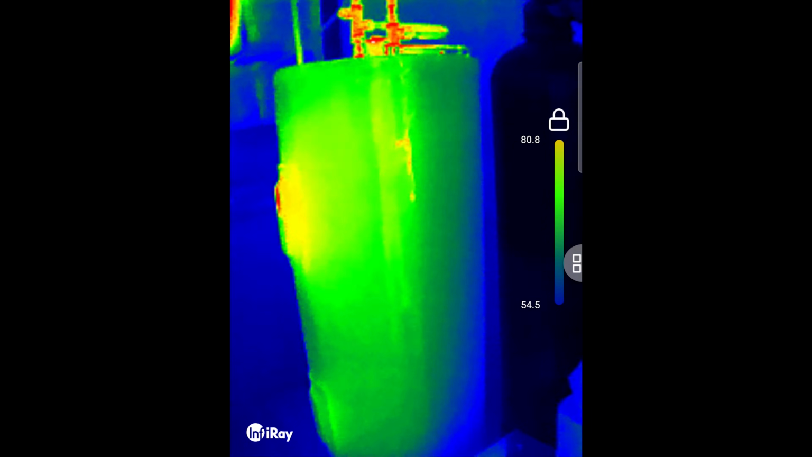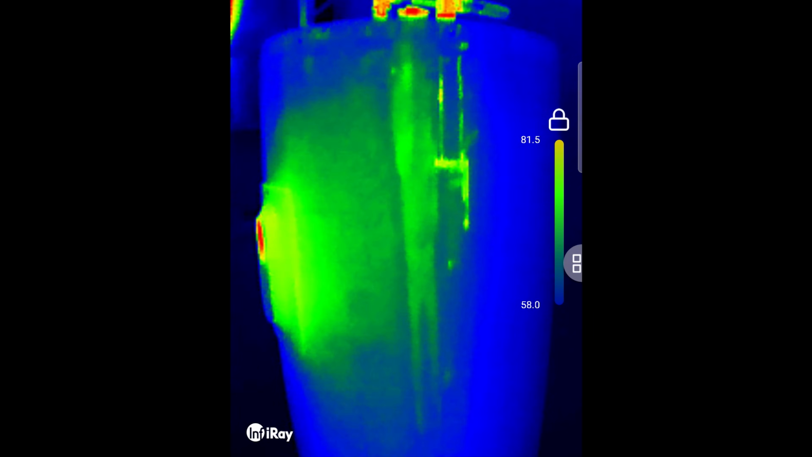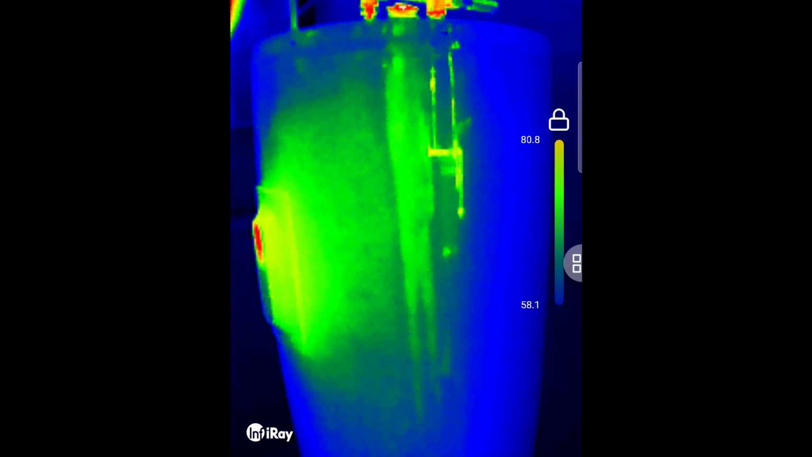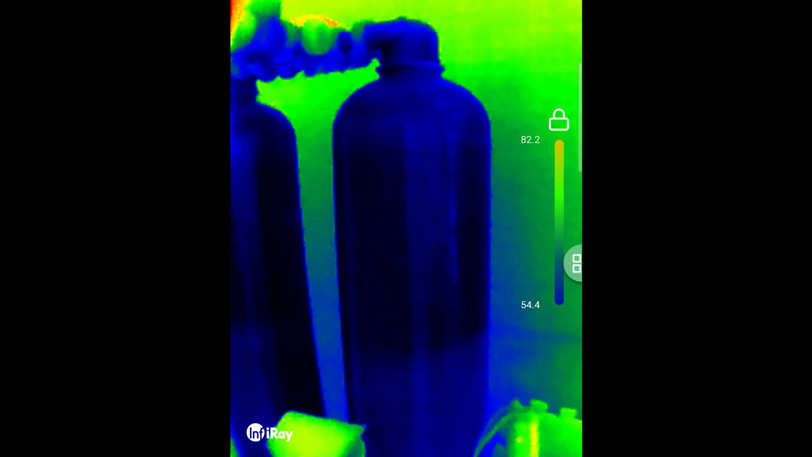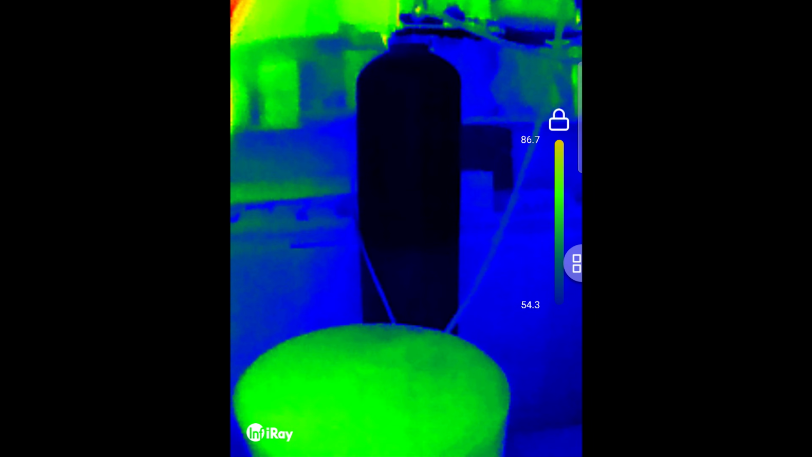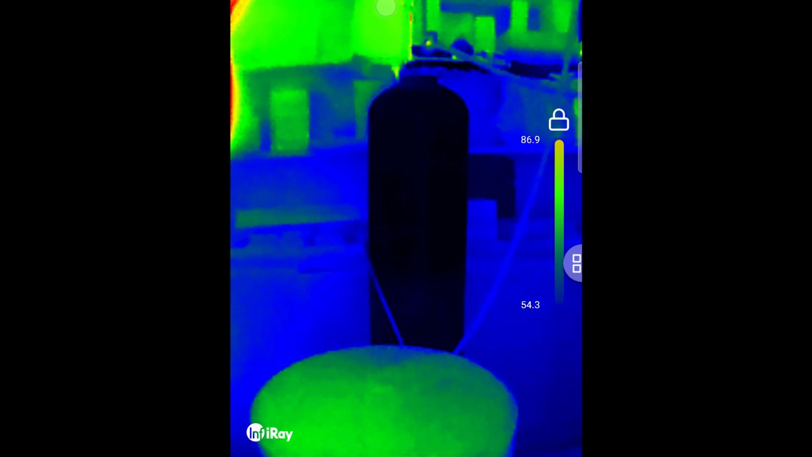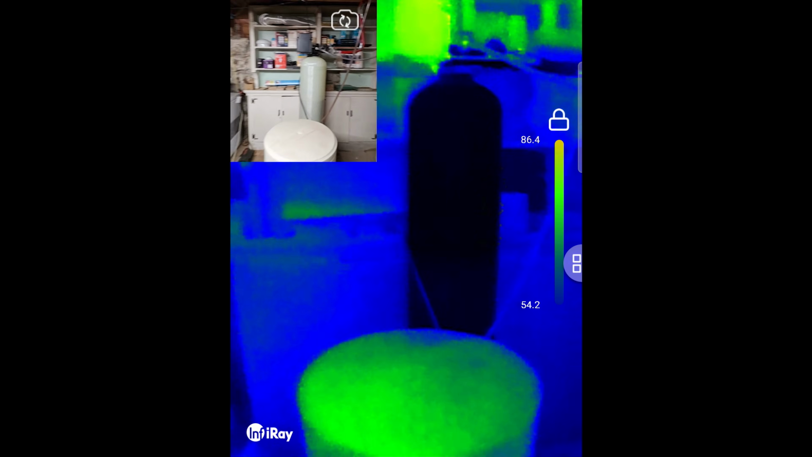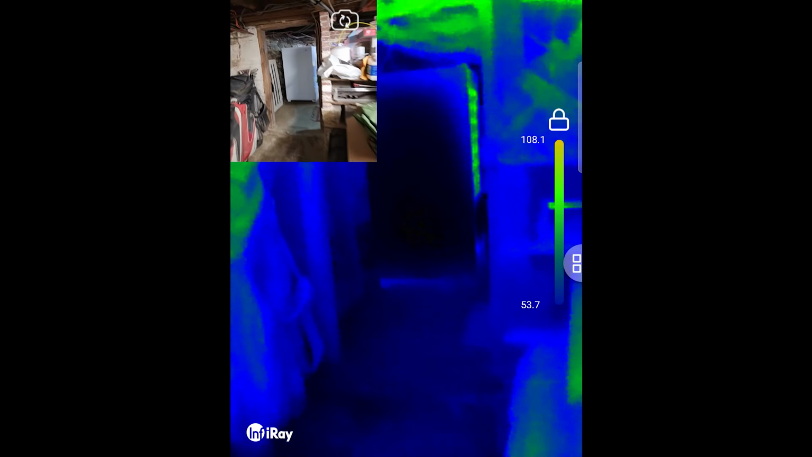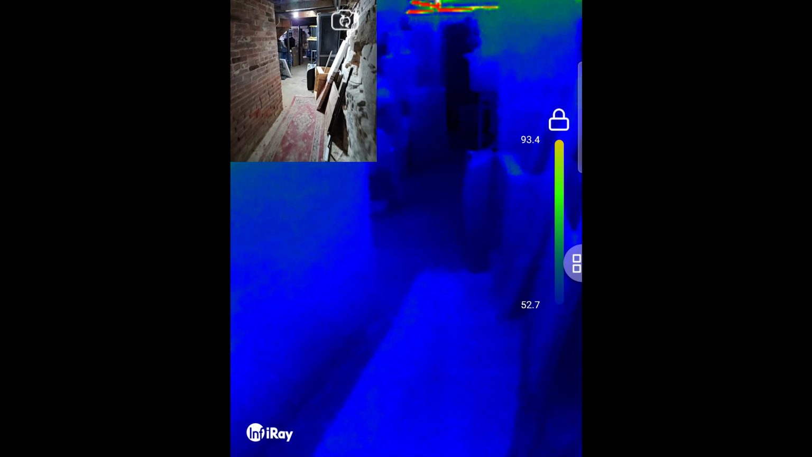Now, if I take a look at my hot water heater, you can actually see the pipes going inside, the dip tubes that are in there. This is my water filter system. It's black, so it's cold. That's my system for the hard water, the iron in the water. Now, let's do image and image. I have a super old house, so forgive that. And you can just see what everything looks like through here.